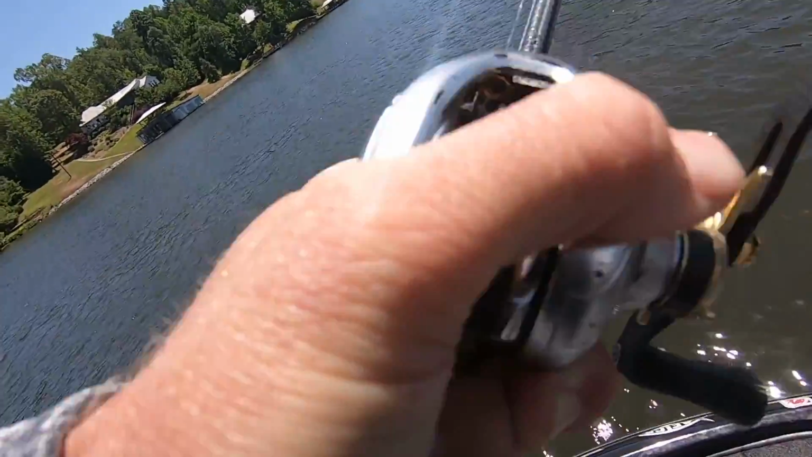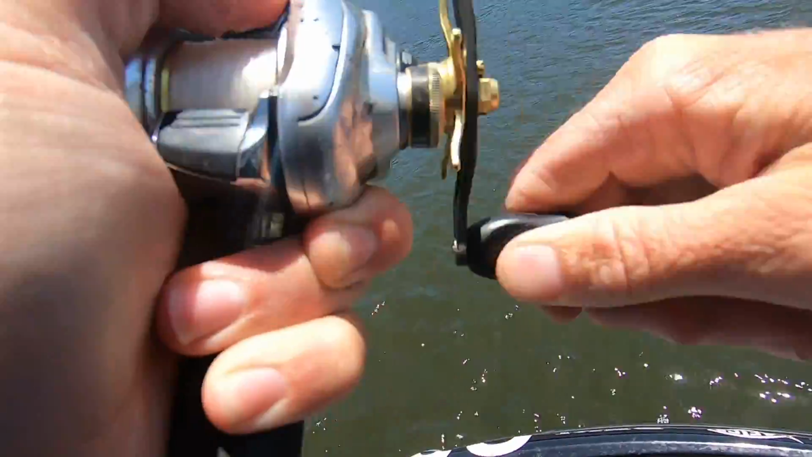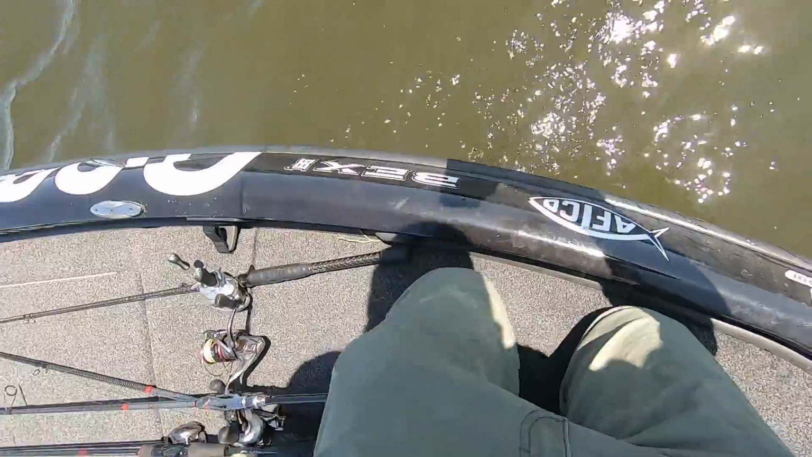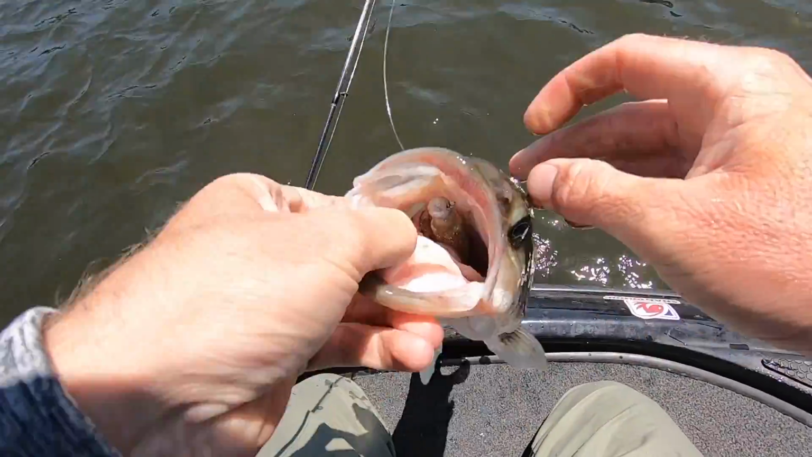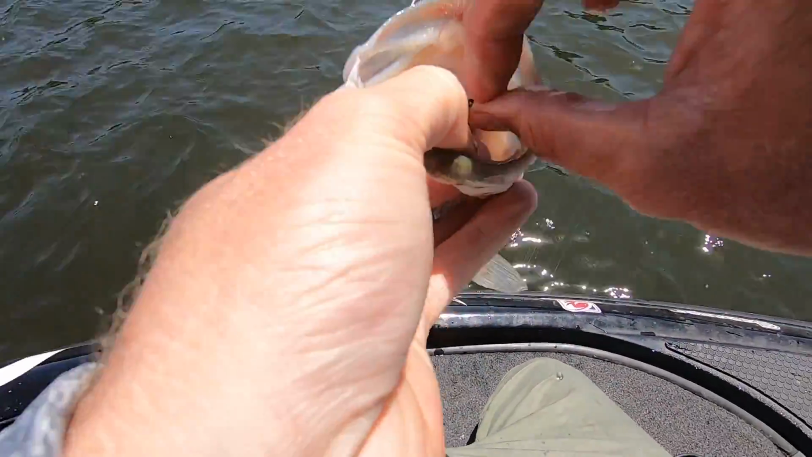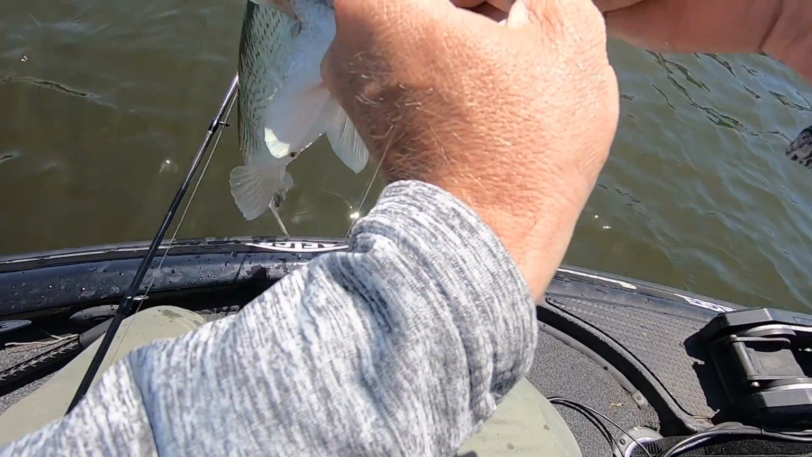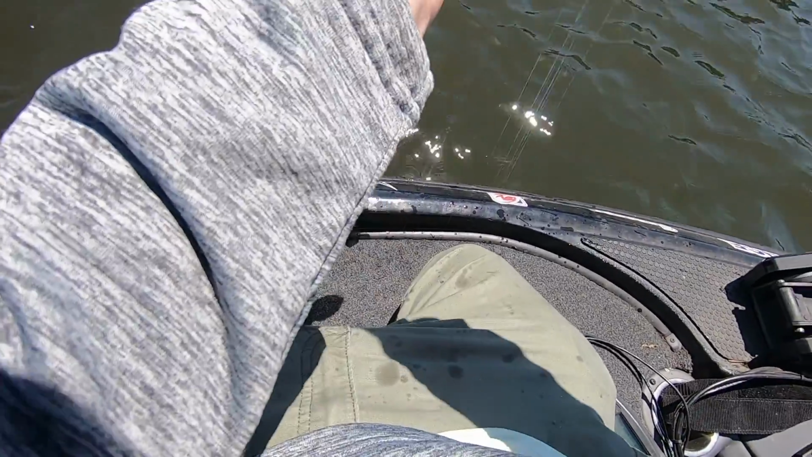Oh, how big he is. Feels like a big one. A freaking big one, boys. Oh gosh, look at this one. He ain't as big as that last one, but look at that. Choked to the gullet. That's what's up right there. When they're choking it that deep, dude, I might have to get pliers to get him out. Oh my gosh.